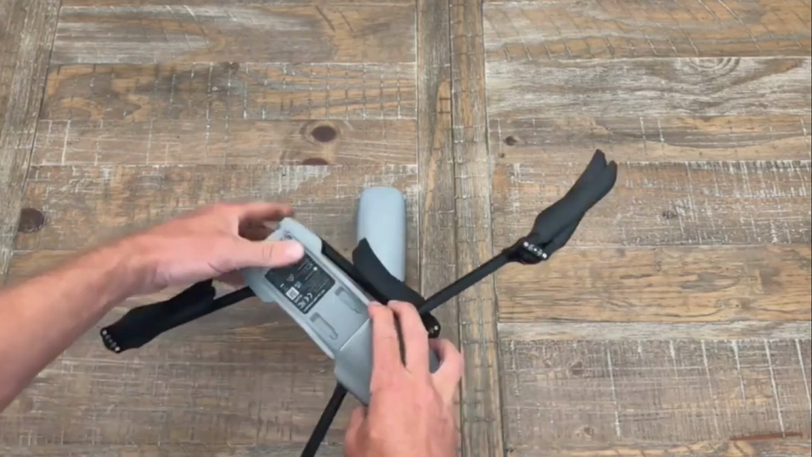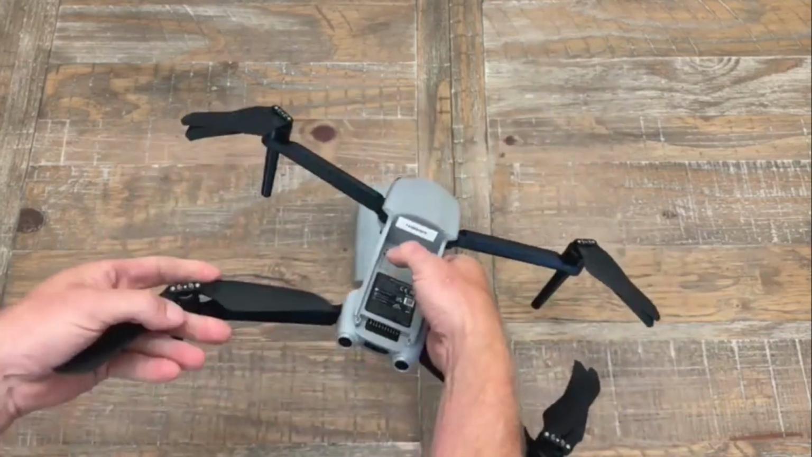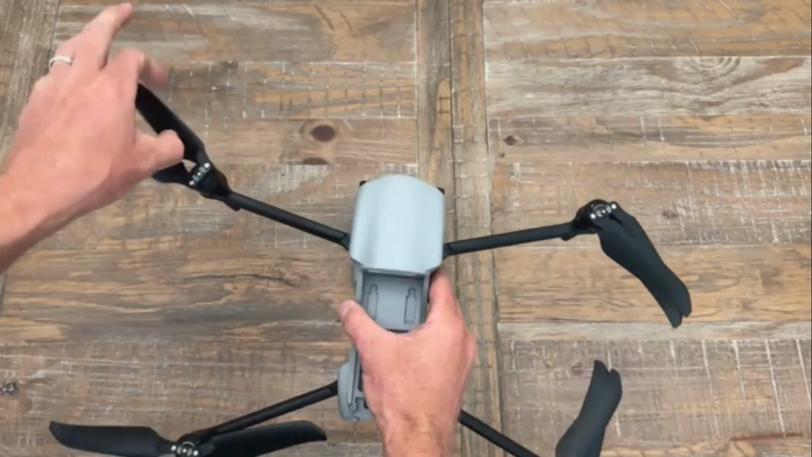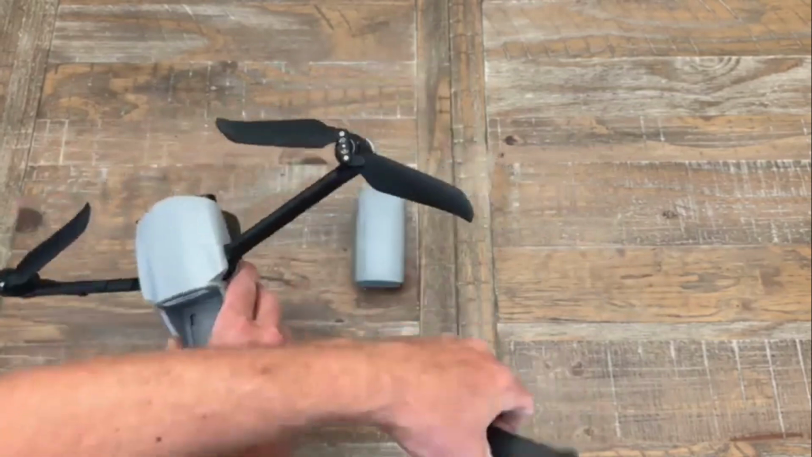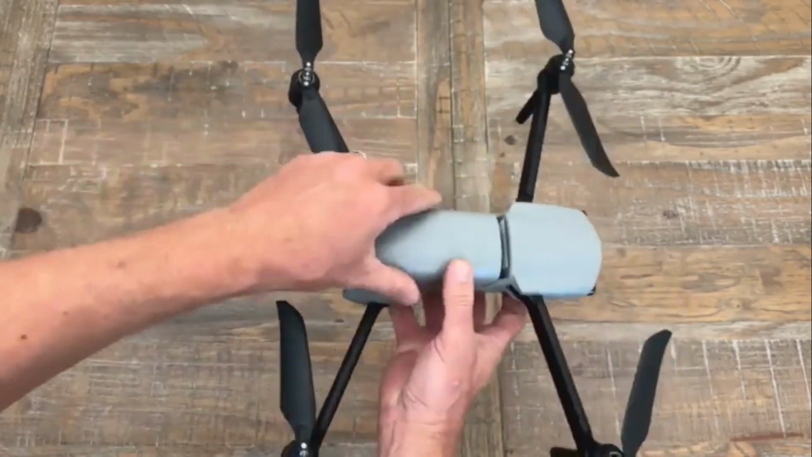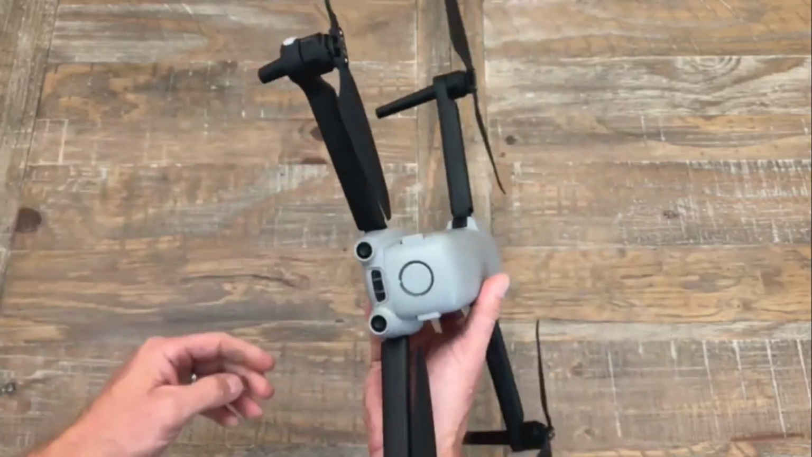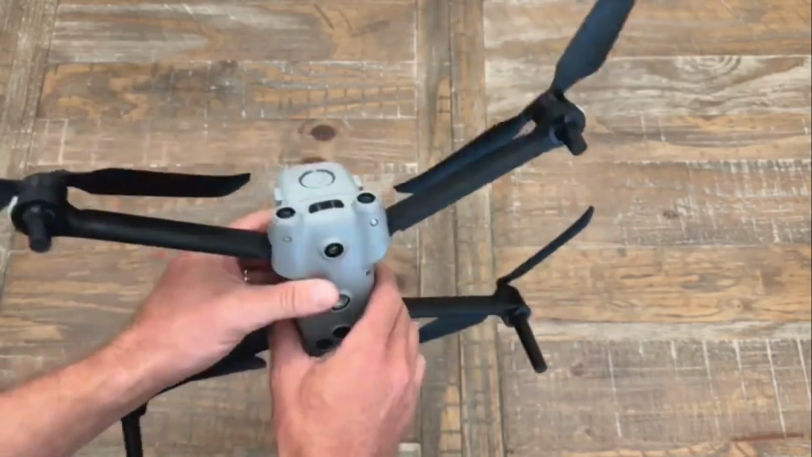Of course, the arms fold out similarly to other drones, just like the DJI and the other AUTELs, nothing particularly unique there. It's got a battery install just like this, with a good audible click. It's got all of the sensors for anti-collision.